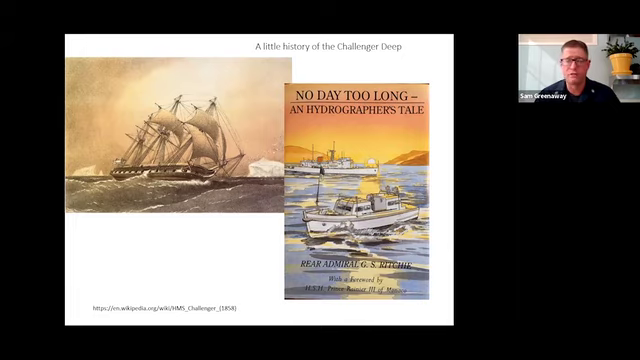Another HMS Challenger went back and did a series of both echo sounder and explosive sounding lines across the Challenger Deep in the 50s. This is a great book if you haven't read it, by Admiral Ritchie. He was the commanding officer at the time, and describes the process.